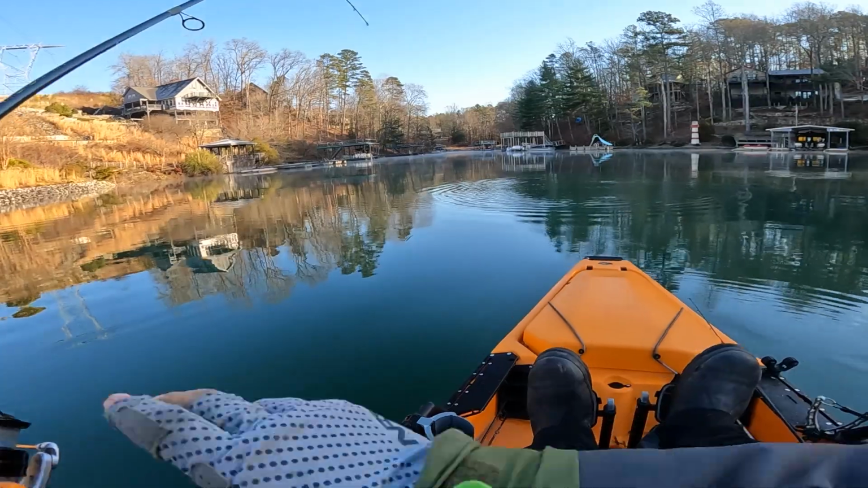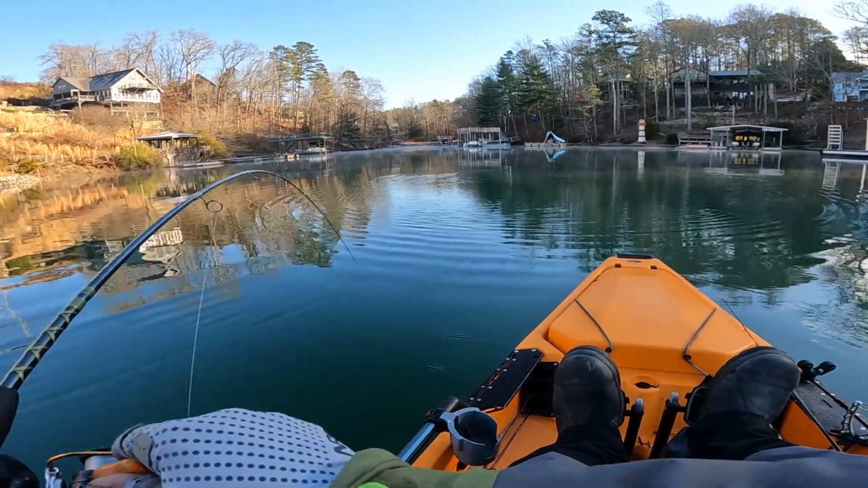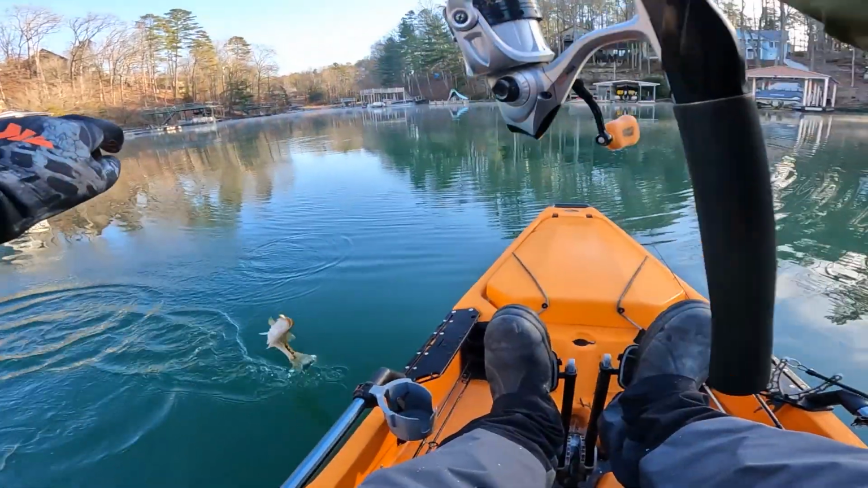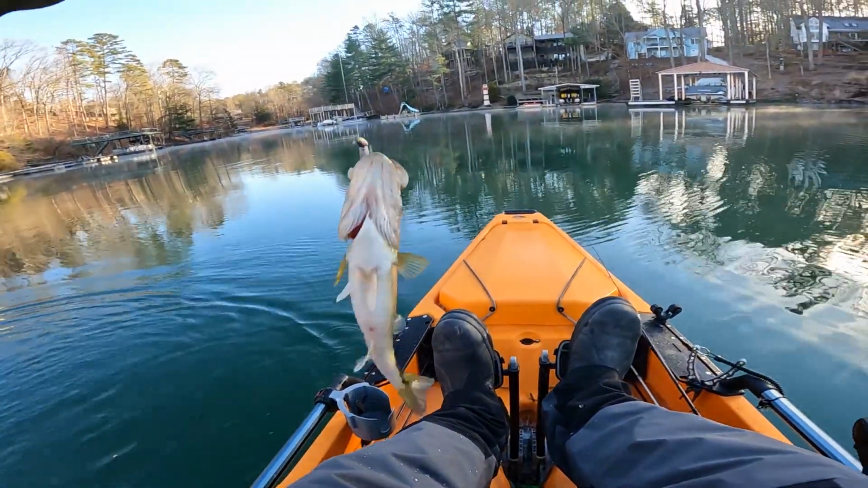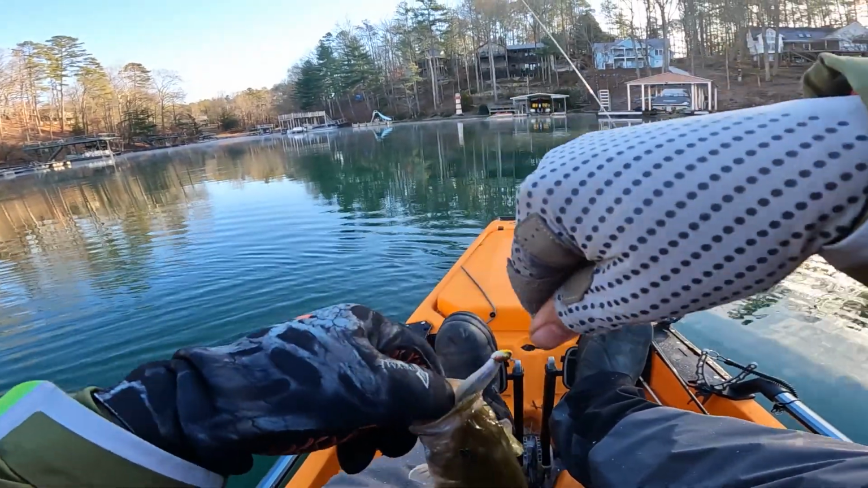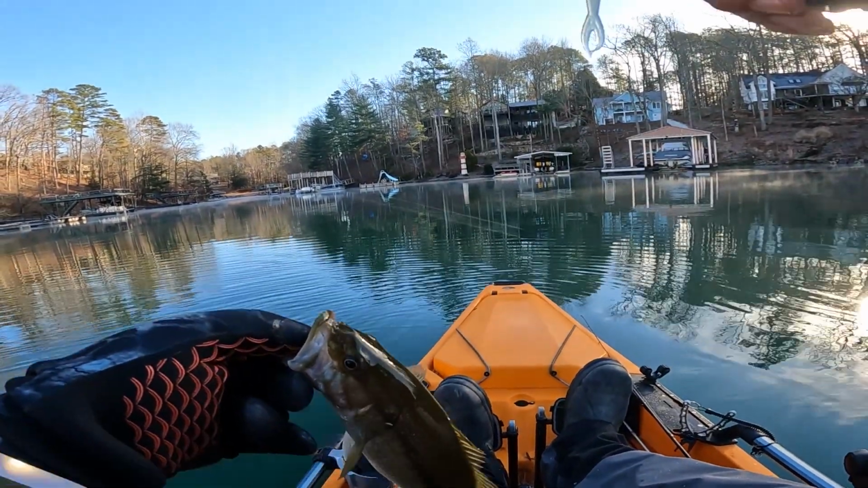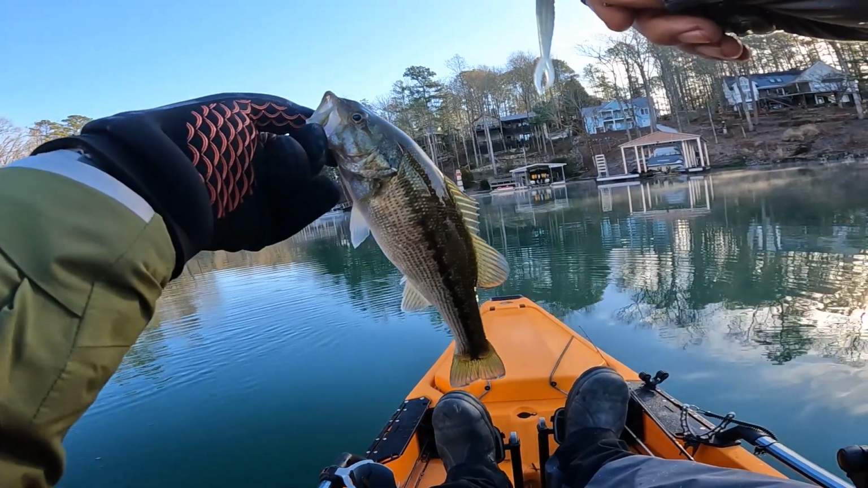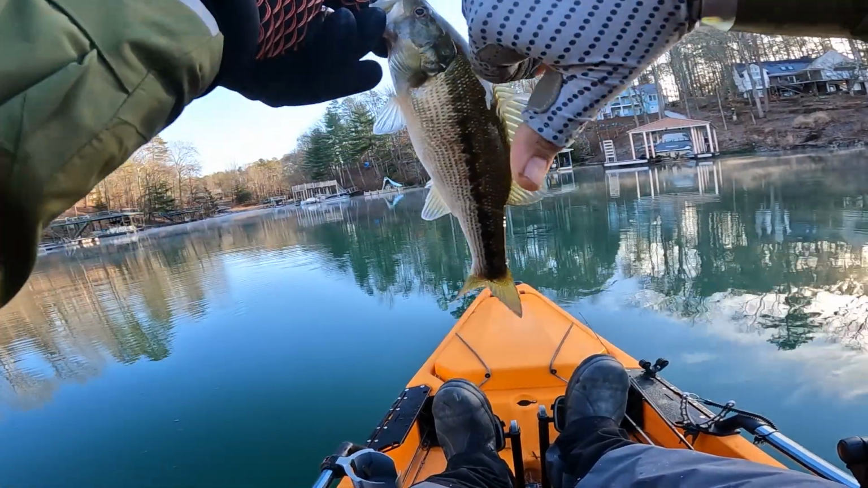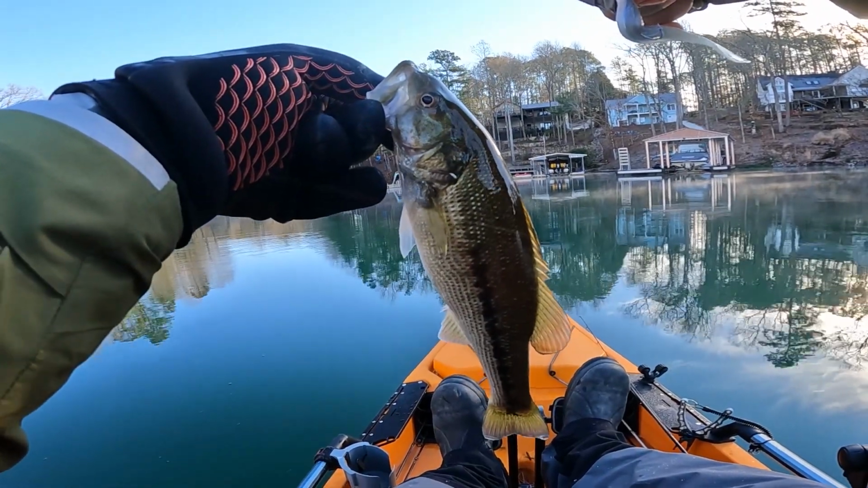Nice. Fish on. Catching some nice little spots. Hey now, easy. I marked these on side scan. They're about 20 foot out in front of us, about 38 feet deep. So, just little 12 inchers. Maybe 14. They sure are fun. Thank you, sir.